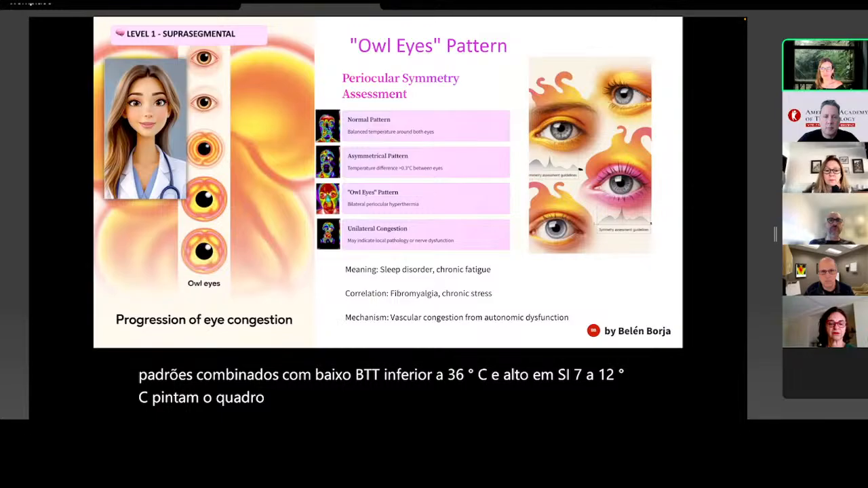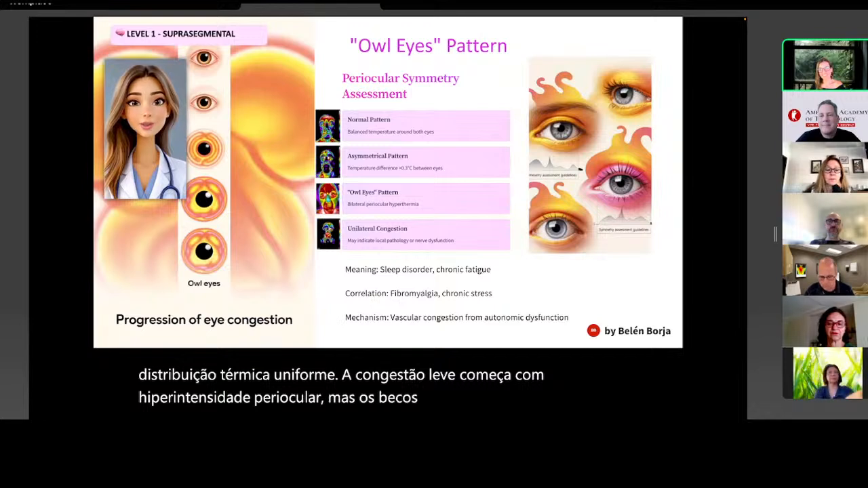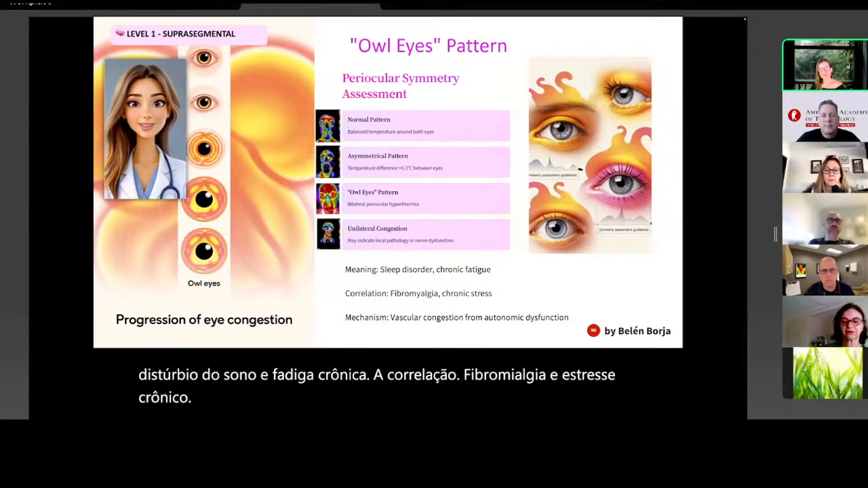Here's one of our most important diagnostic discoveries, the owl eyes pattern. Look at this progression. Normal eyes show even thermal distribution. Mild congestion begins with periocular hyperintensity, but severe owl eyes show distinct hyperintensity around both eyes. The meaning? Sleep disorder and chronic fatigue. The correlation? Fibromyalgia and chronic stress. The mechanism? Vascular congestion from autonomic dysfunction. It's like the body is literally wearing thermal glasses that reveal its exhaustion.